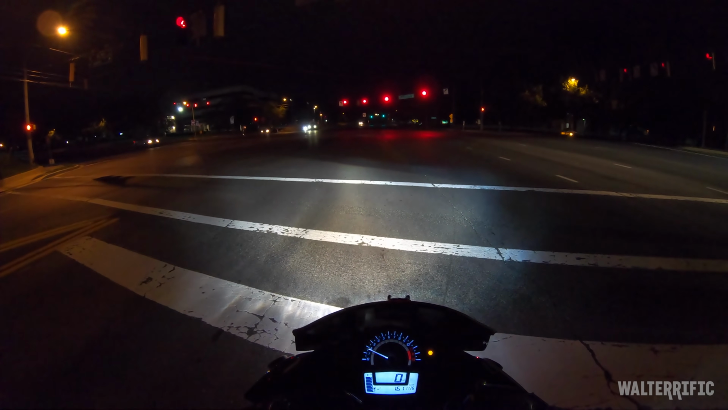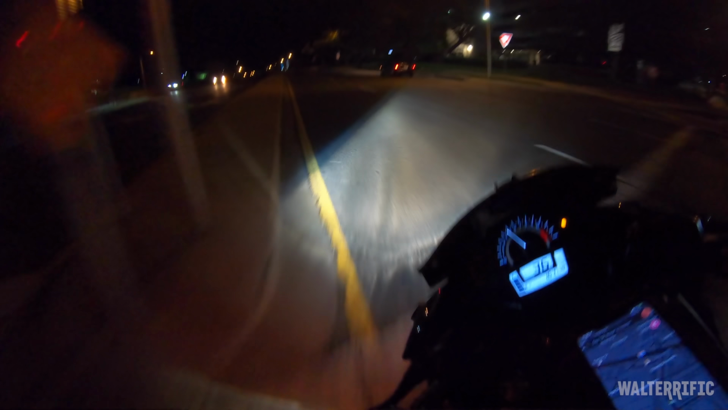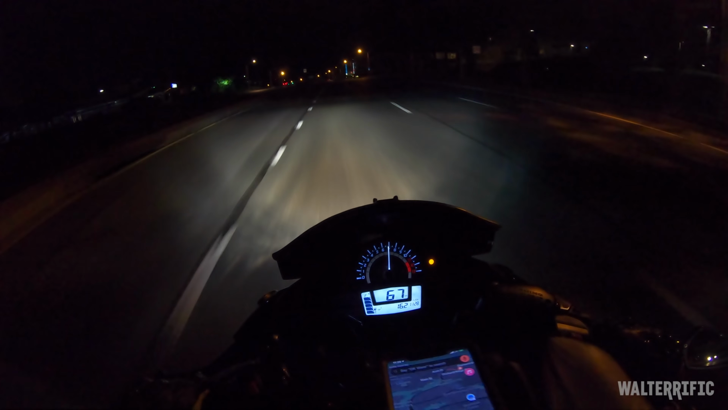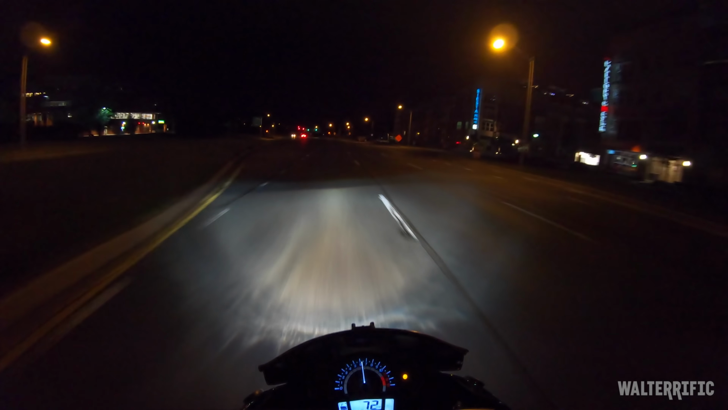Watch how fast this bike is. Oh my gosh, I almost pulled a wheelie. That's the curb. Let's avoid that. Full throttle. Full throttle. Full throttle. I didn't even make it to 100.